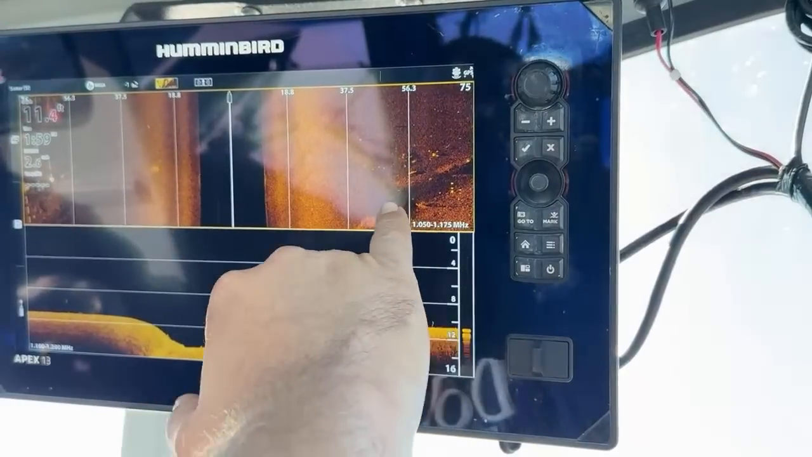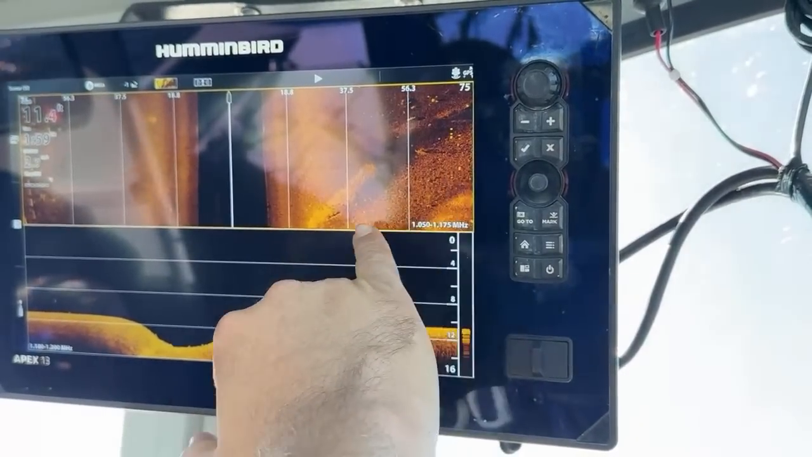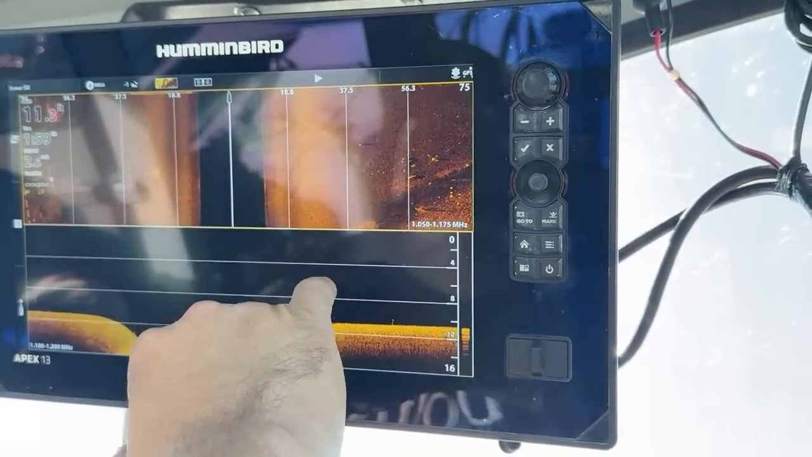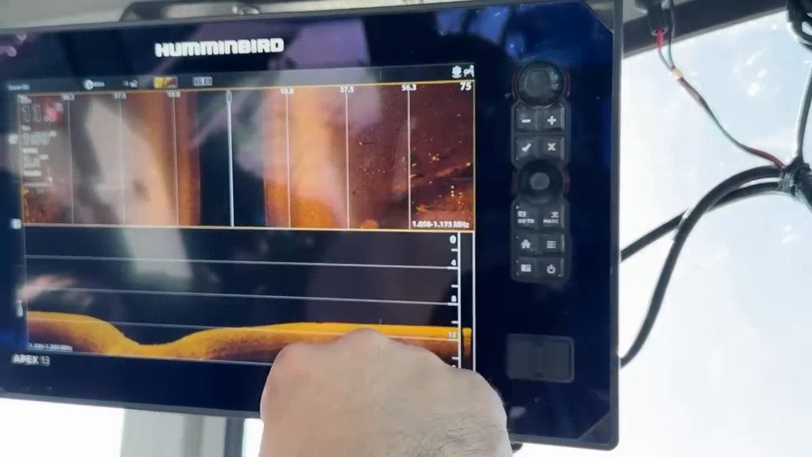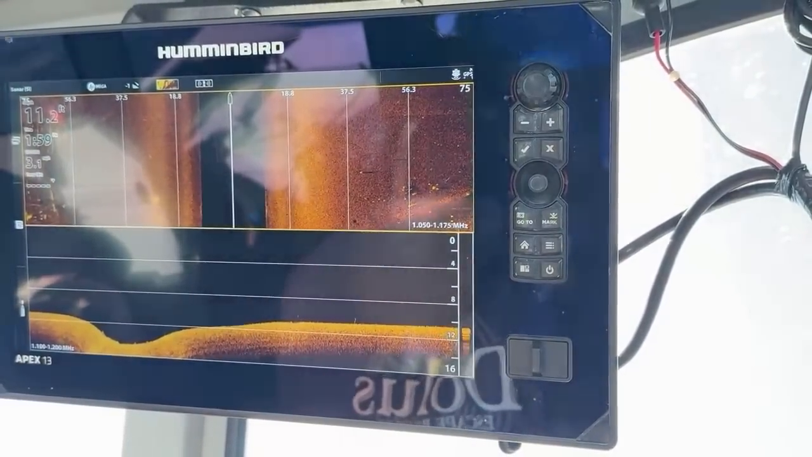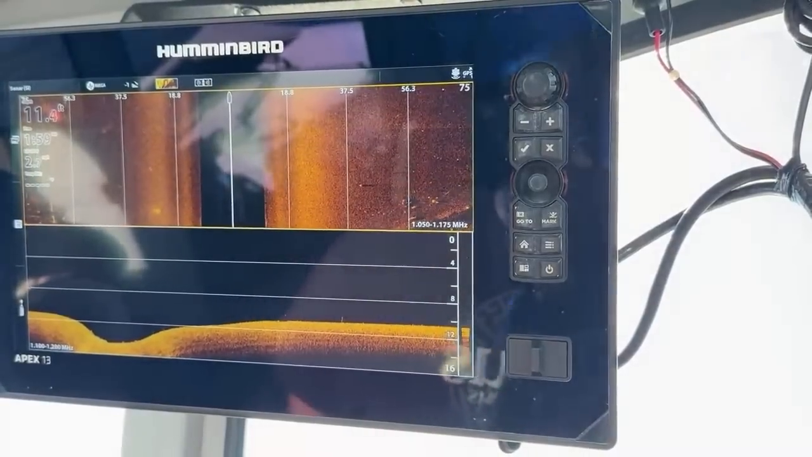So here's a valley that we just went over, kind of like sand and into the soft dirt. On the left side, you have a lot of the docks. We're just going in and out of the marina right now.